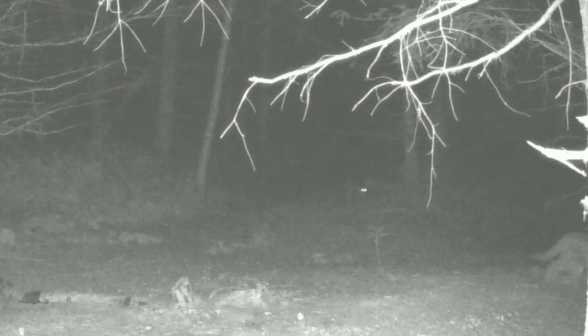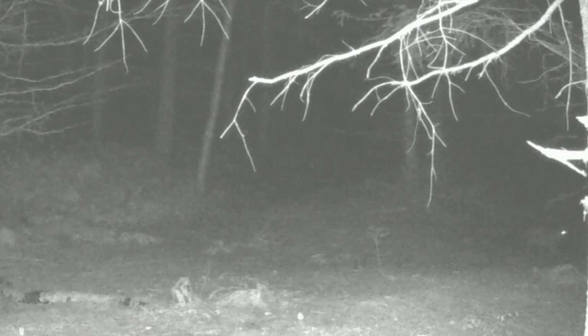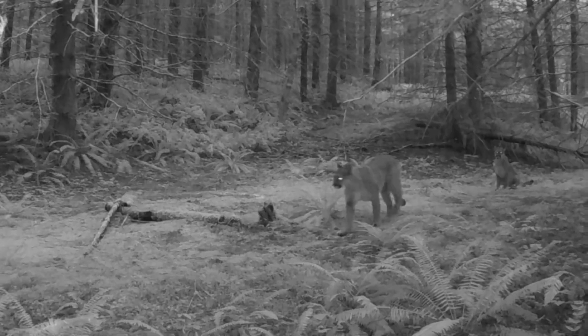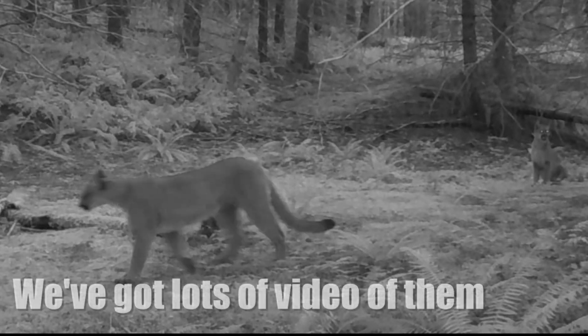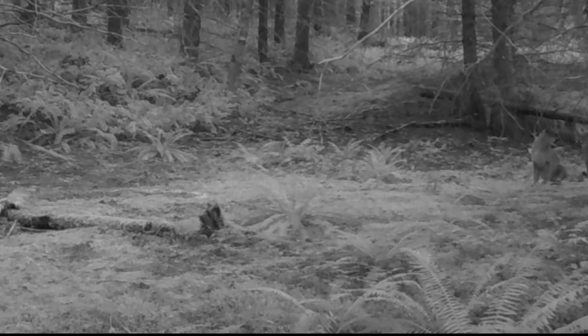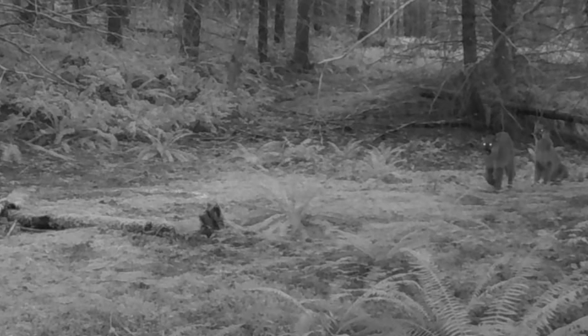Cougars have many names. Cougar is probably the most common out here, but also mountain lion. In the south, you hear puma a lot, or panther. Catamount is also another one that's used. And in fact, cougars hold the Guinness record for the animal with the most names.